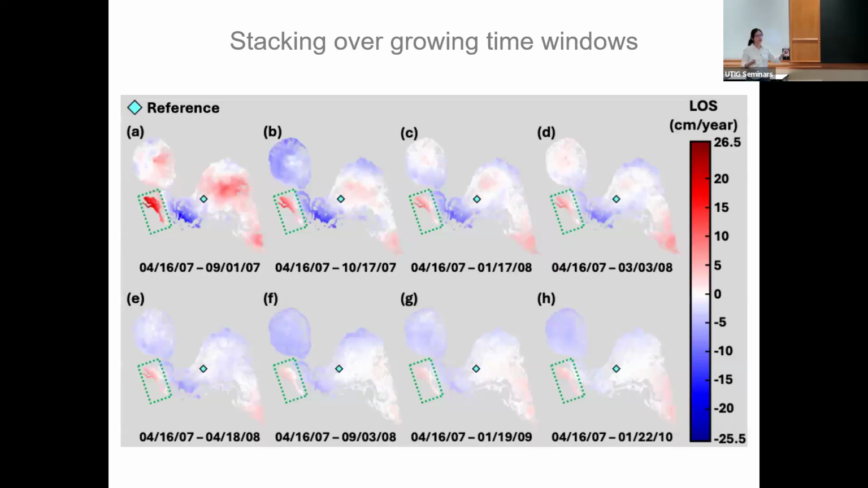As the time window grows, because you start to have more interferograms, the total time span is long. You have a denominator here. That's why the residual noise also starts to get weighted down a little bit.